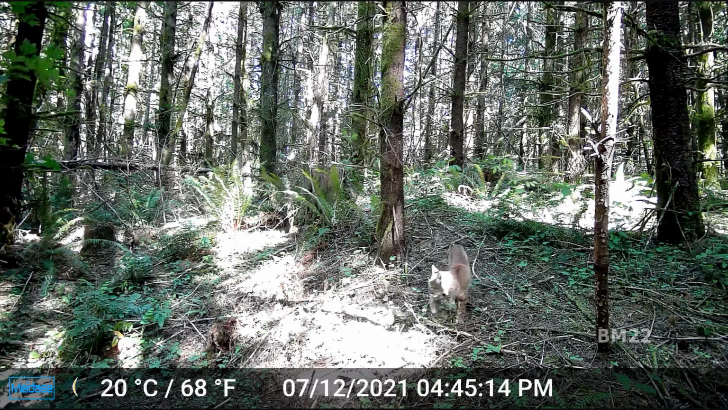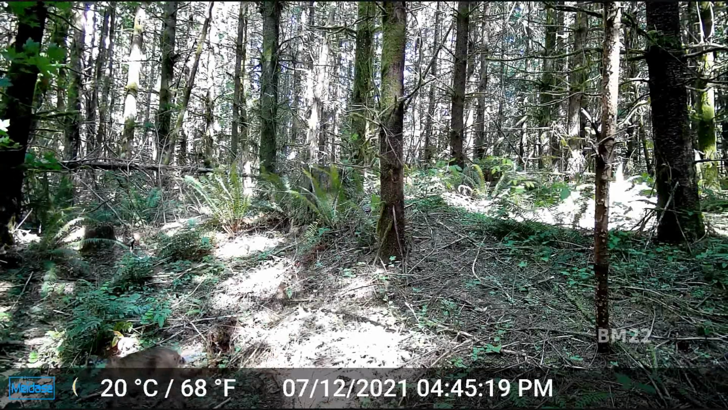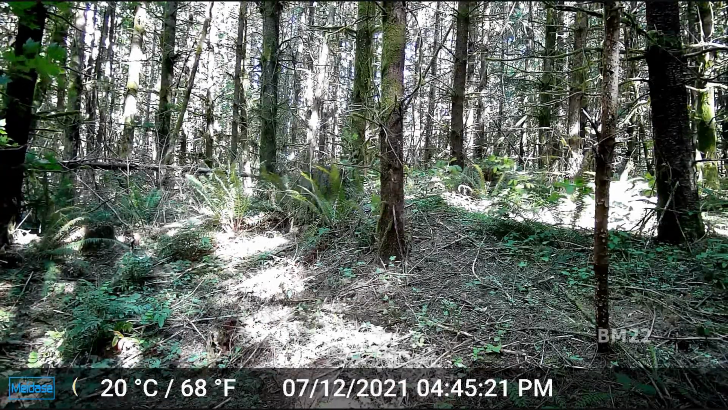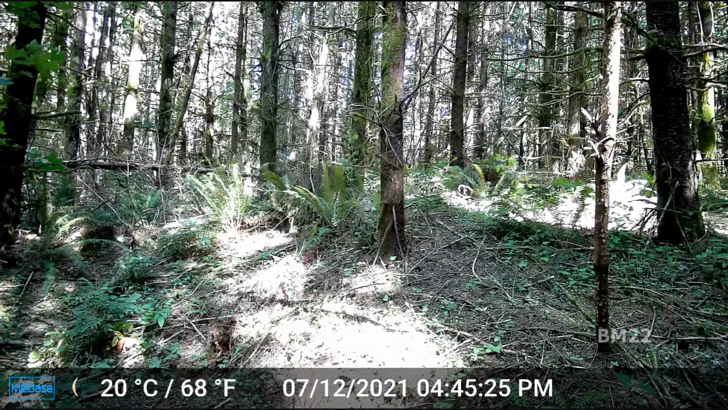Okay, check this out. We finally got a good, clear picture of a bobcat on one of our trail cams. Not only do we have a good picture of a bobcat, but right after it leaves camera, you can hear it vocalize twice. Some people call this a screech. It's just one of the weird noises that bobcats make.